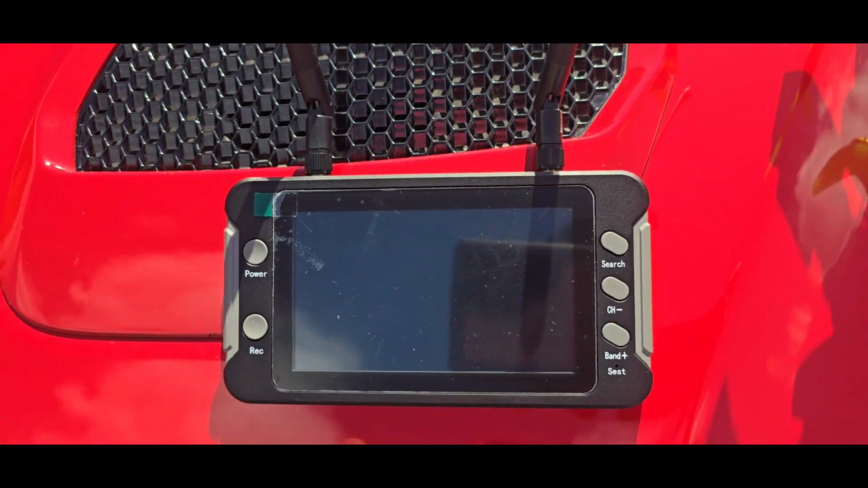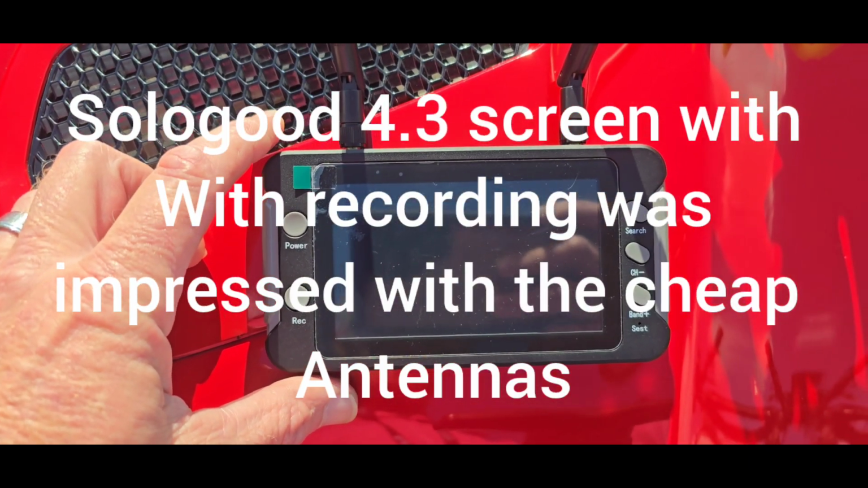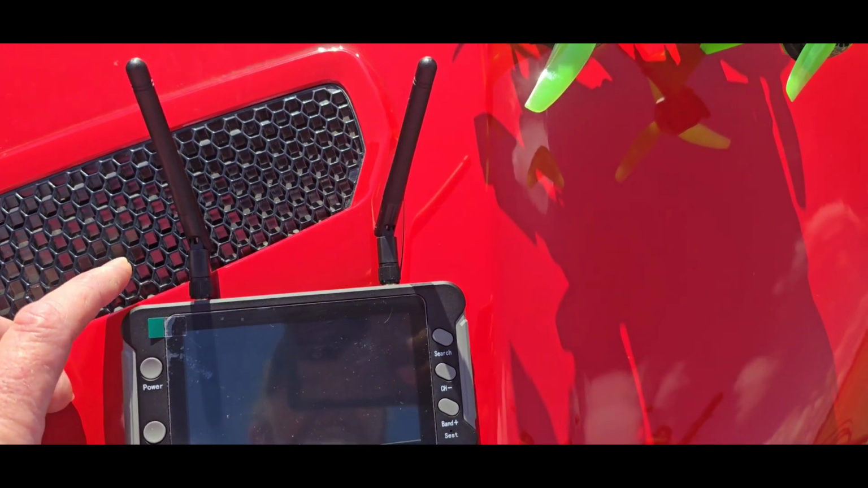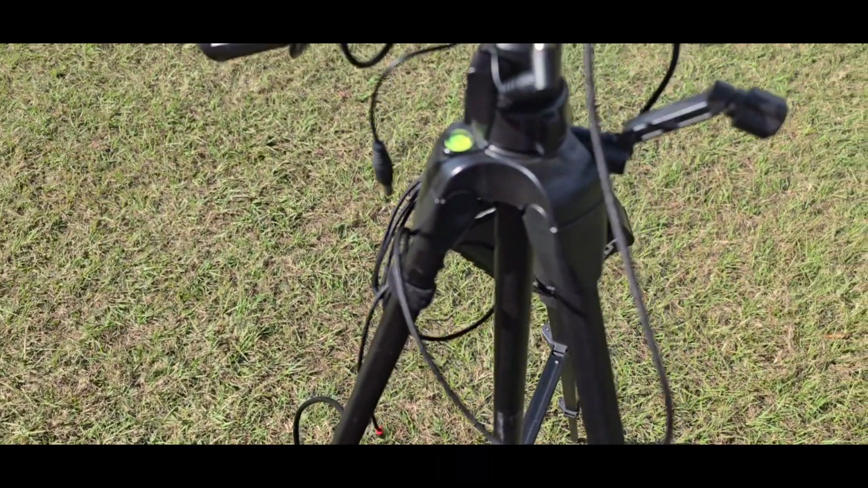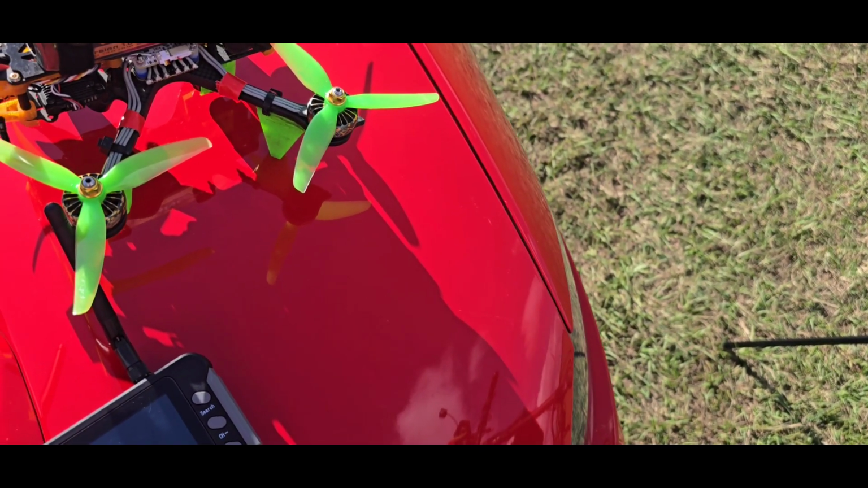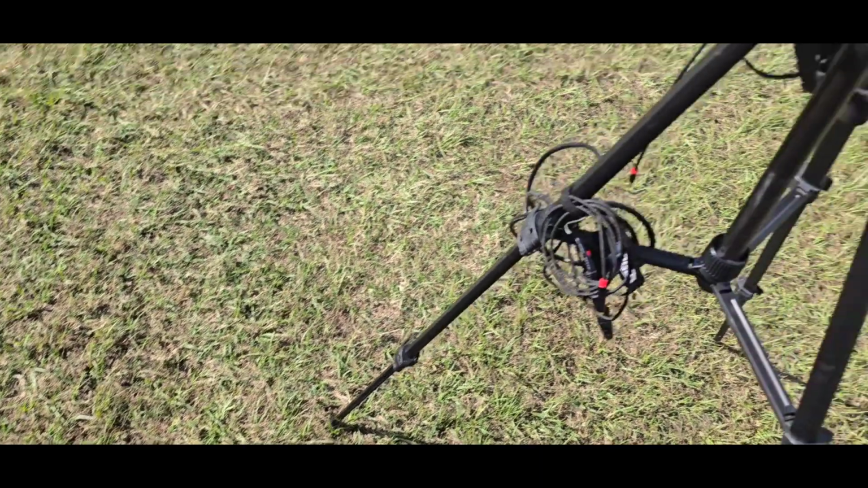And then I have this little Solo Good 4.3 screen I ordered just for walking out to the quad, so I can leave my goggles laying on the car or whatever it may be. You don't point it toward the sun though, because you'll get some sunspot in your goggles. Let's keep that in mind. So that's great. Ground station and all that work well. So I'm recording on 3 devices here while I'm trying to fly and do this test.